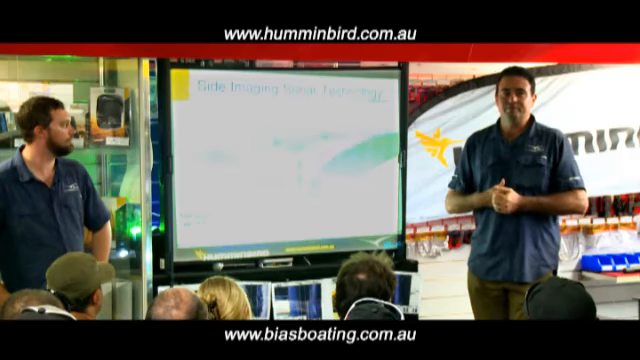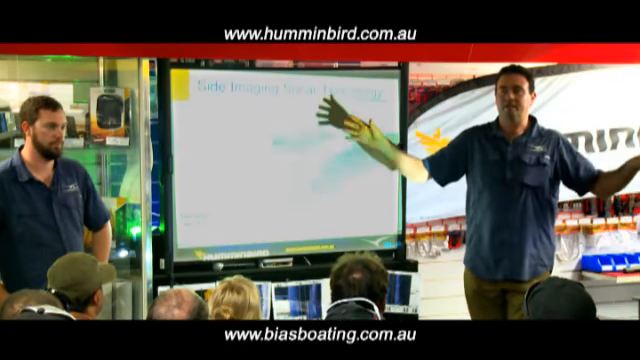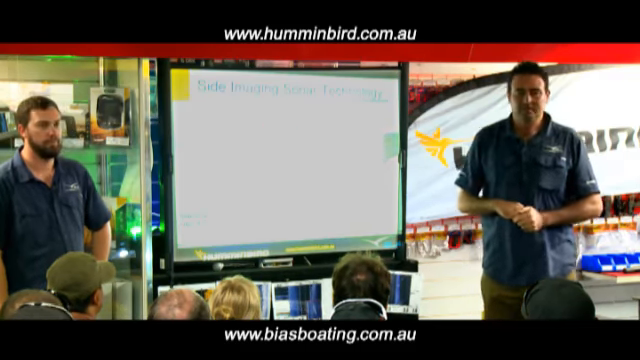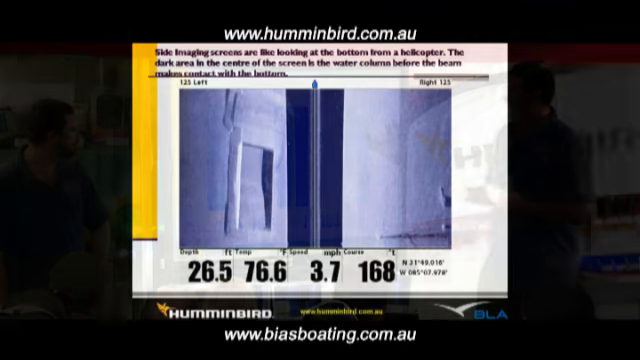We can look at 150 metres of bottom and see individual snags, fish, anything in that whole area. So essentially you could run up the Daly and see the whole river as you're running up. So we'll go to the next screen here and we'll just have a look at how the screen's made up.